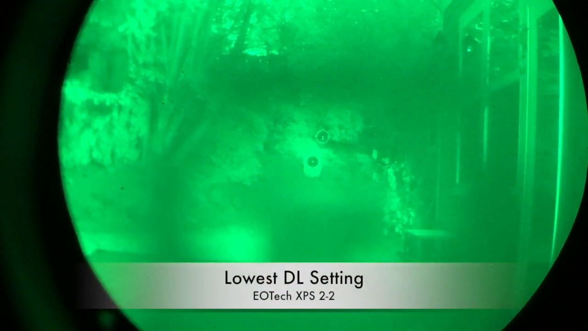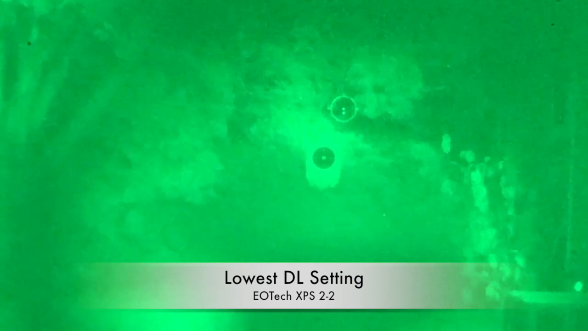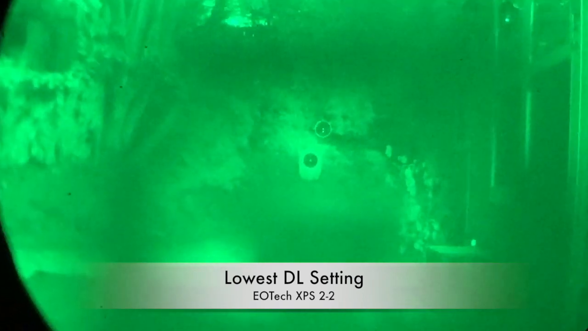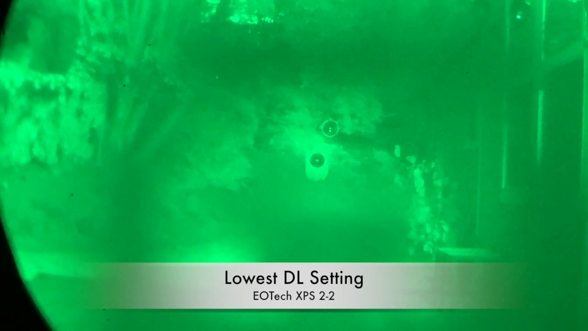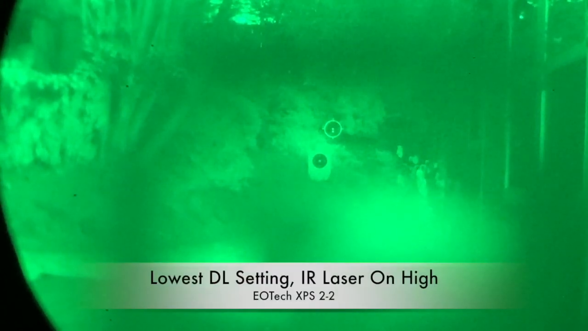So on my night vision rifle I have the EOTech on this model, the XPS 2-2, because also at night vision I like to have the circle around the dot. So with all the respect for Aimpoints and other red dots, I think at night it helps me to have that circle and not confuse my dot with other pixels on the screen or with other reflections or other lasers from other people.